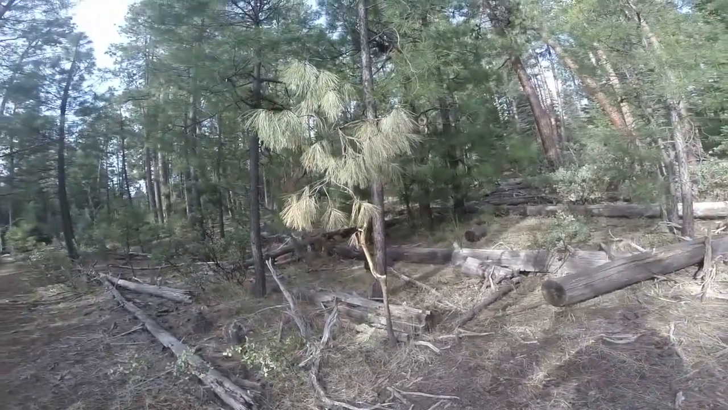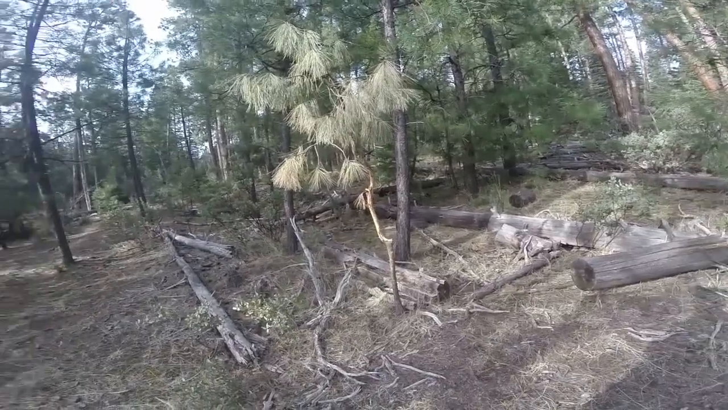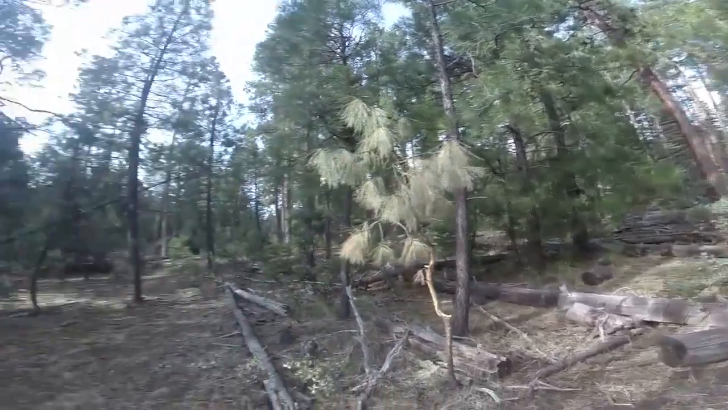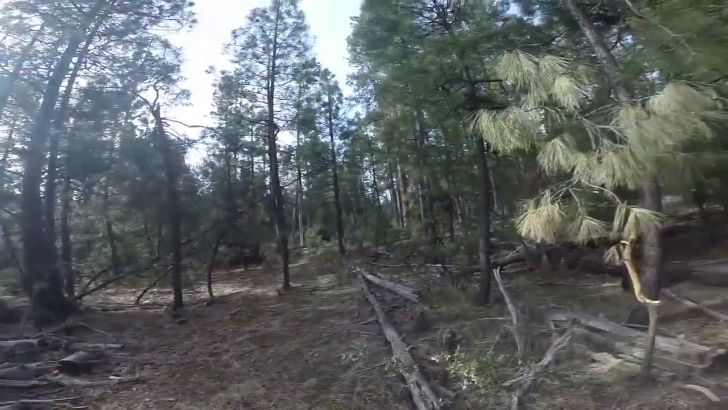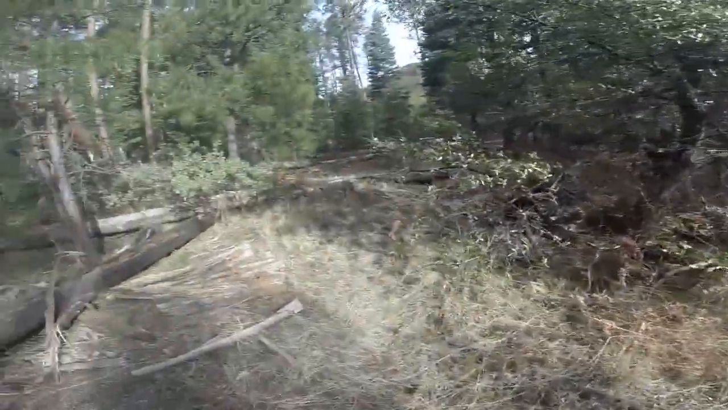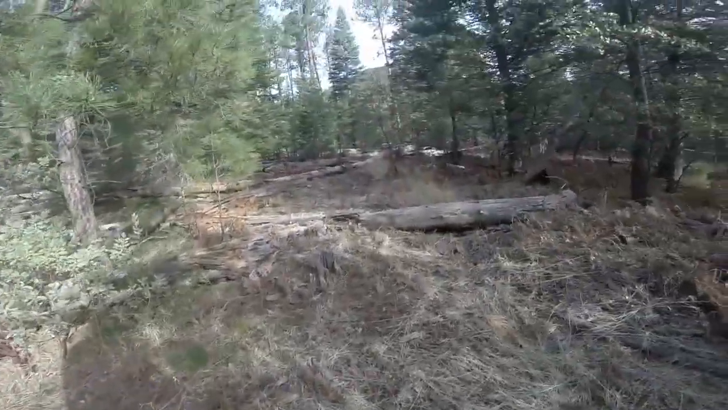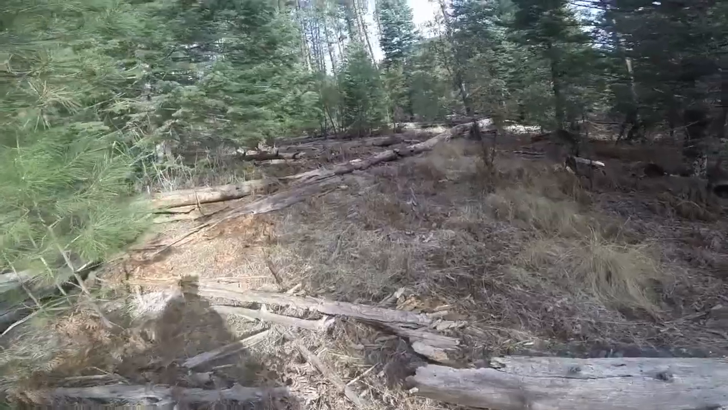See, here's an example of an elk antler rub from last fall. But it appears here's where some bulls will hang out, then they'll go up that trail. So I kind of got an answer to my question, where it leads to. Not necessarily why, but I'm going to cut across this stuff and see if I can get to that trail.